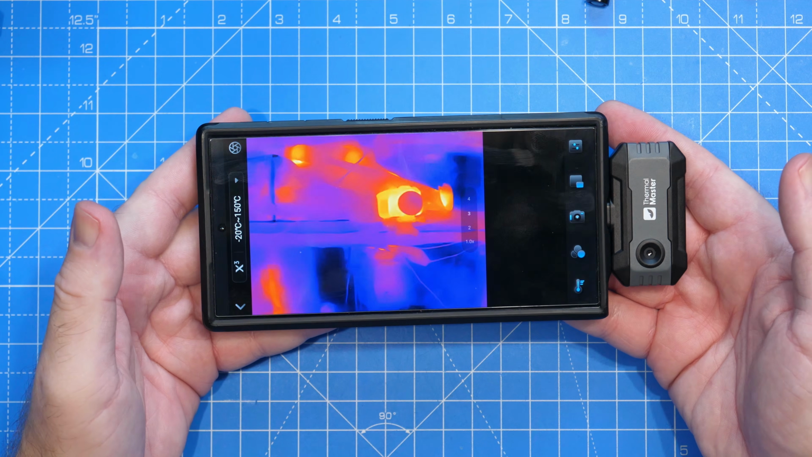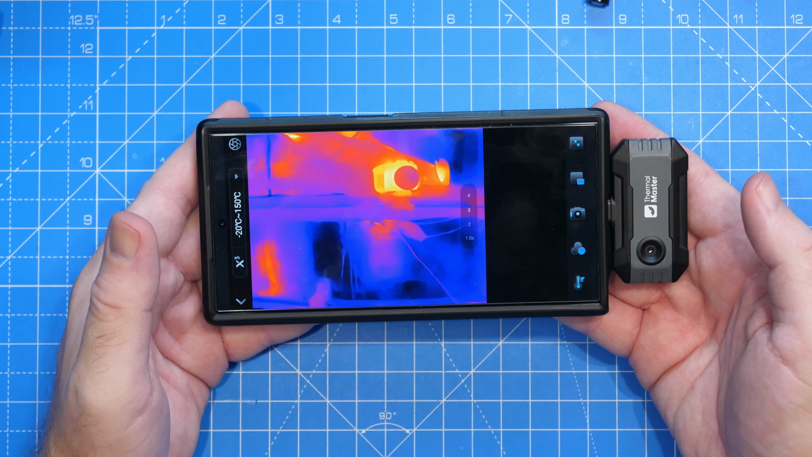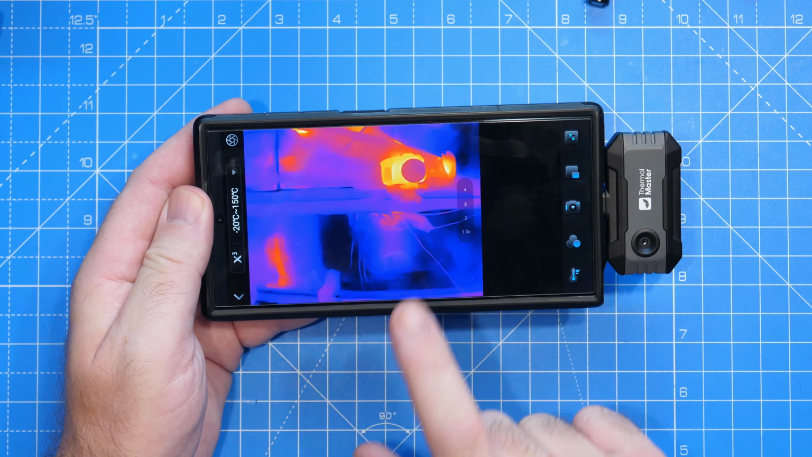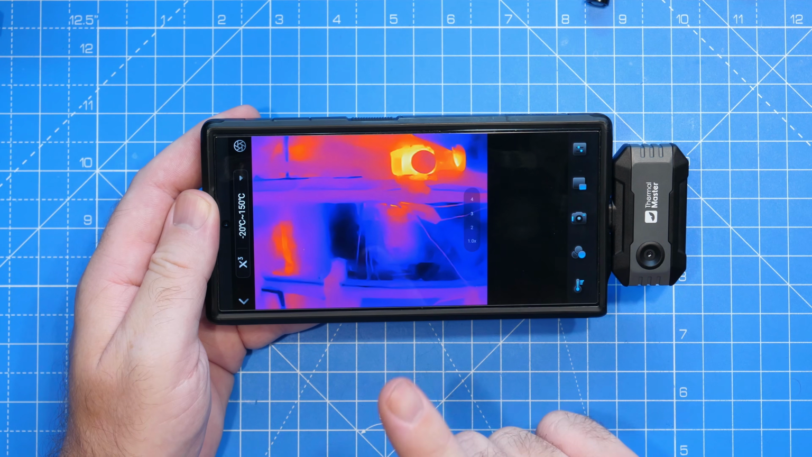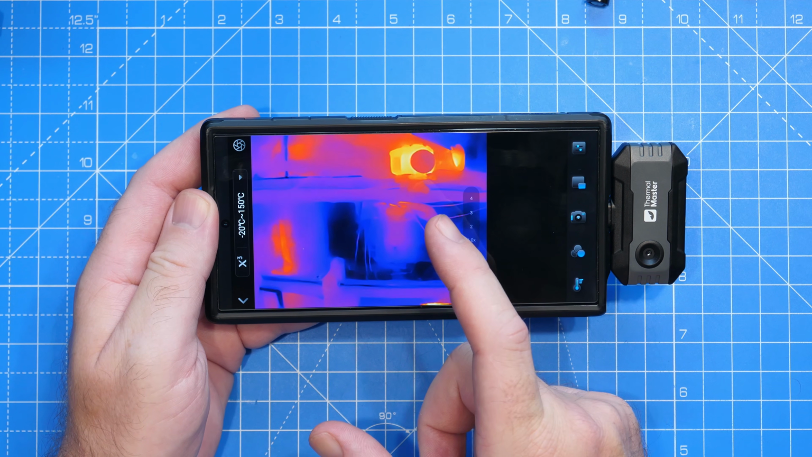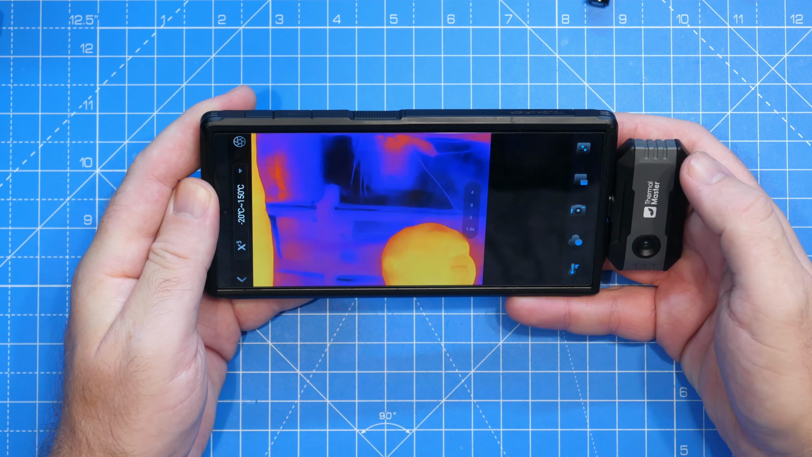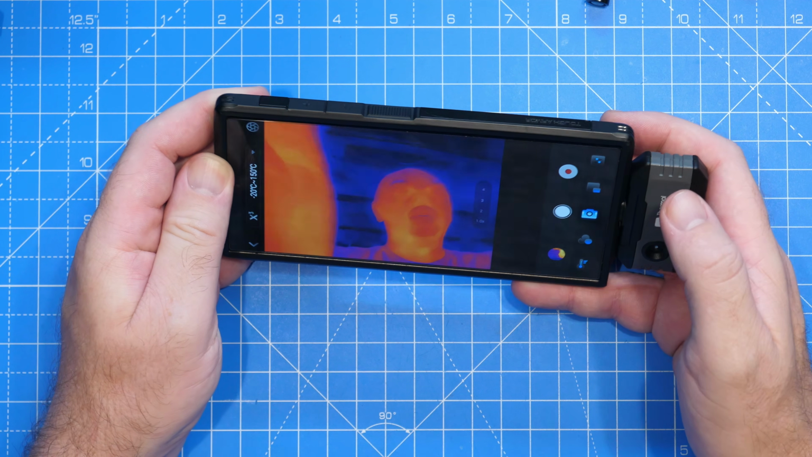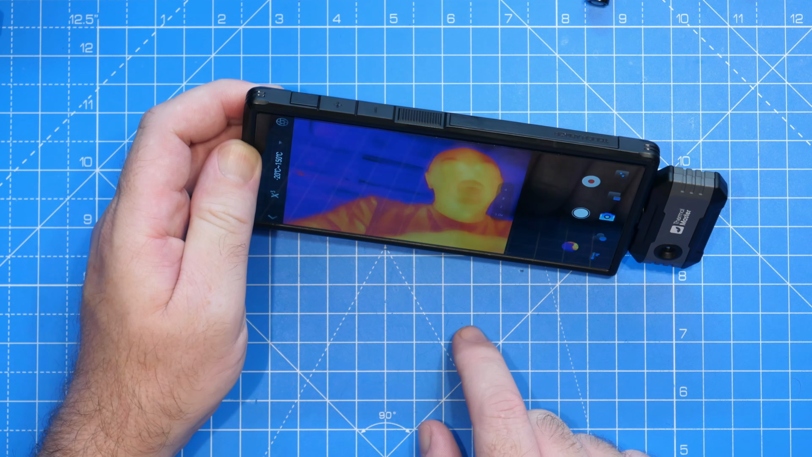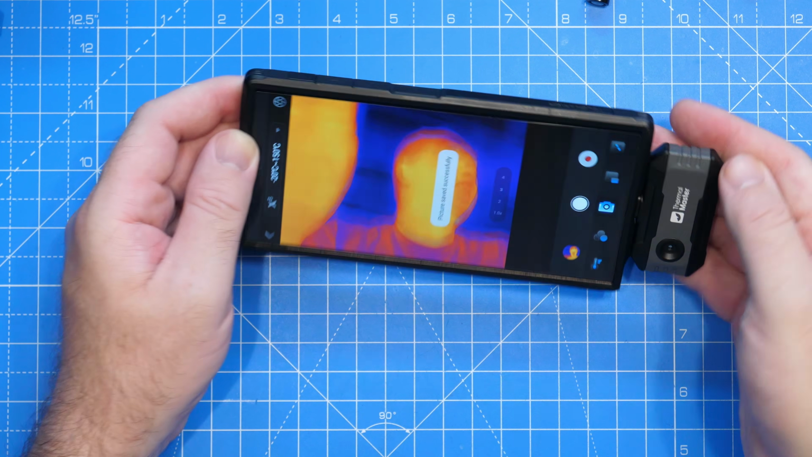Alongside recording video on these cameras, you can also capture still images, and those images also have the thermal data embedded into them. The nice thing about this is that you can actually go in after you've taken the image and measure the temperatures in different spots. So for instance, if I just point this down at my face and I'm going to go into here and I'm going to take a quick still image, I'm just going to get myself in the right position. We will take that there.